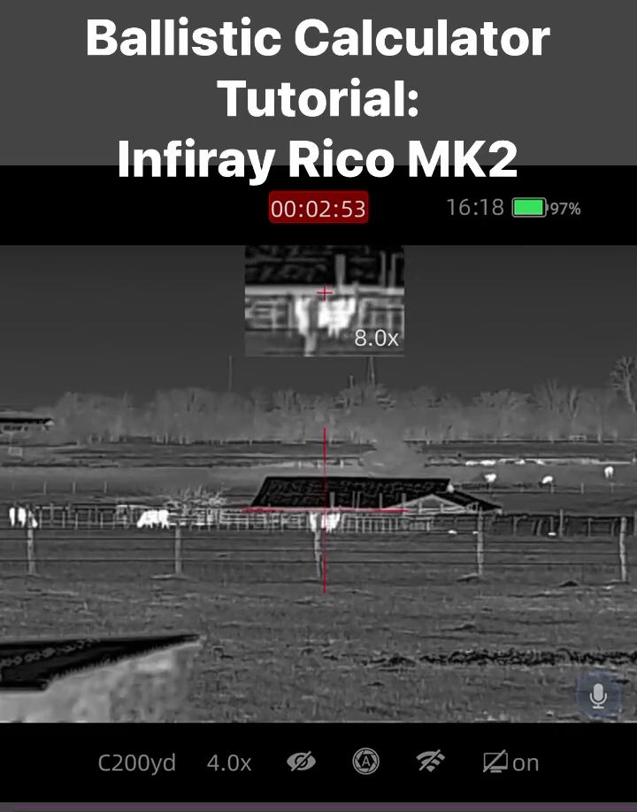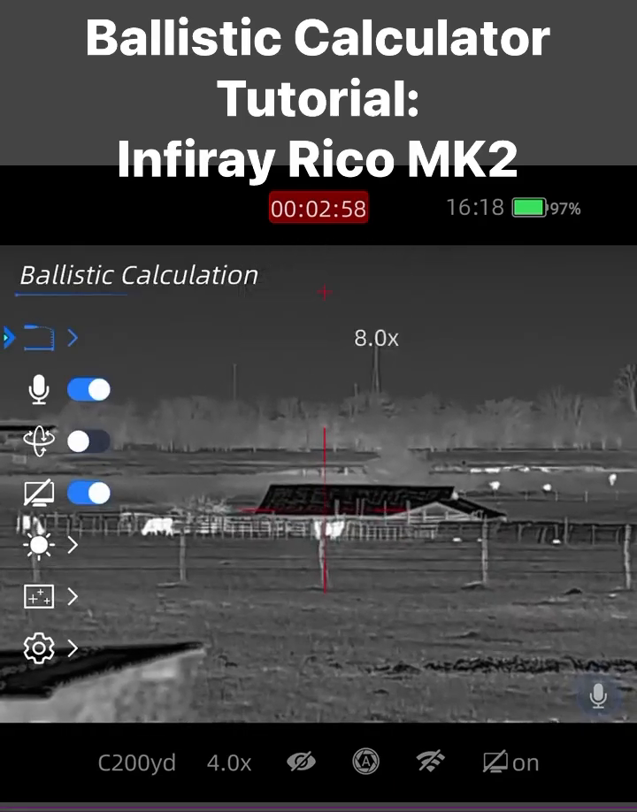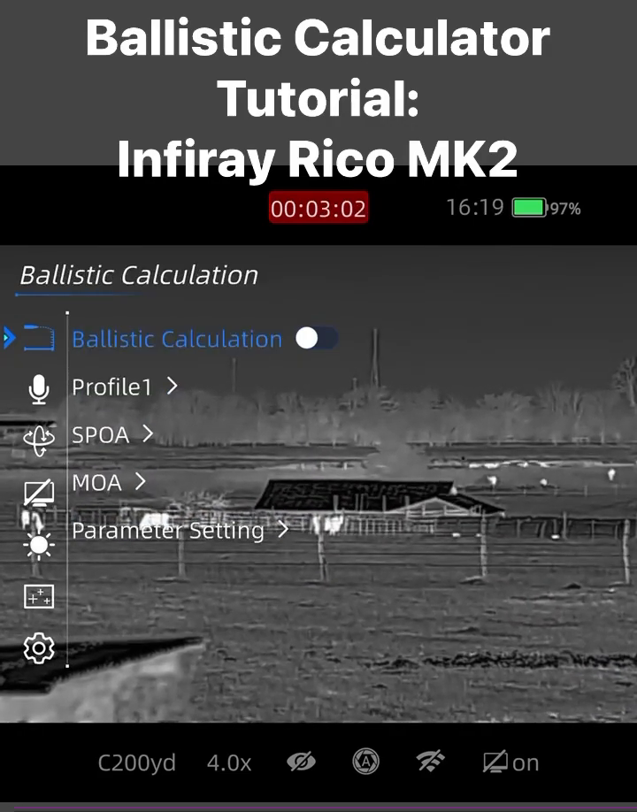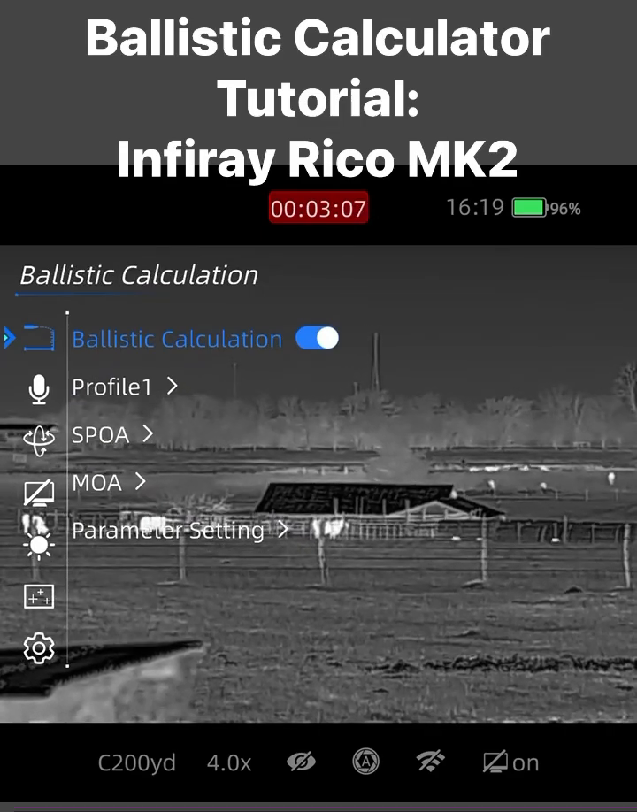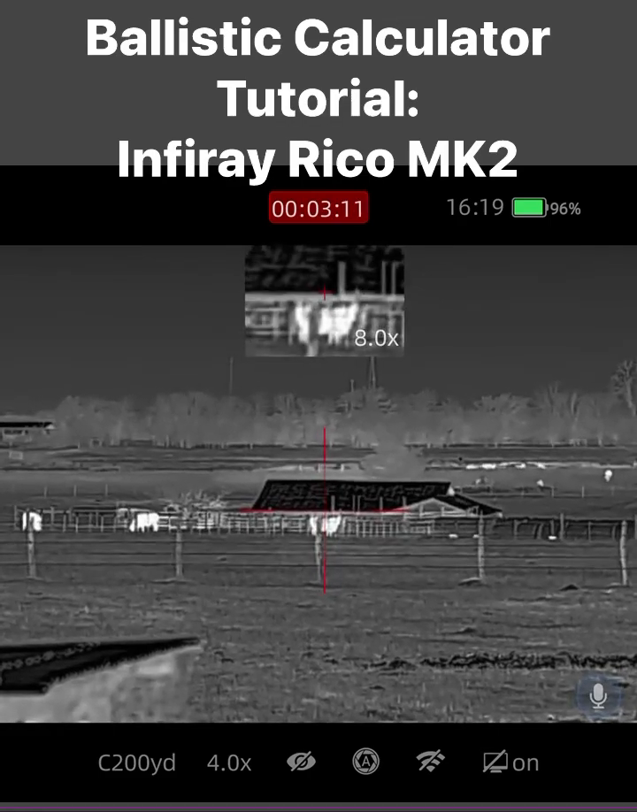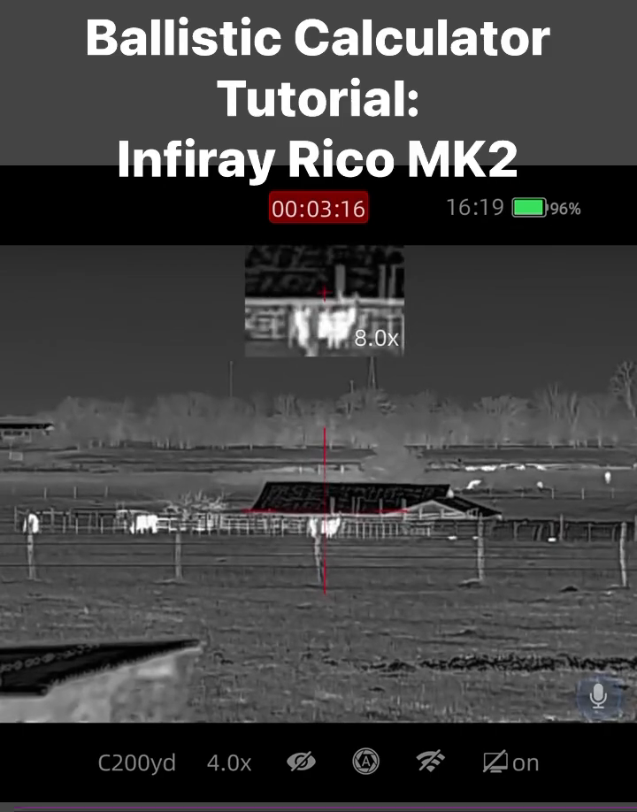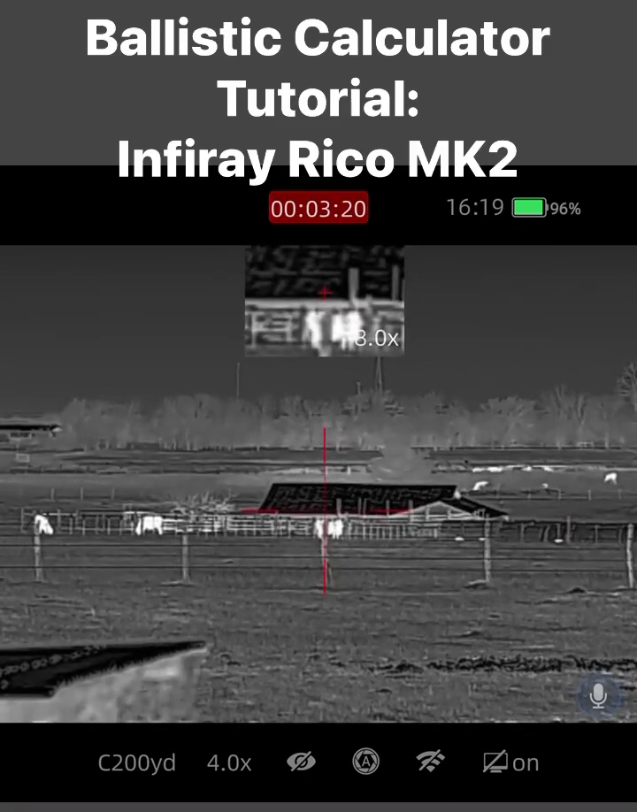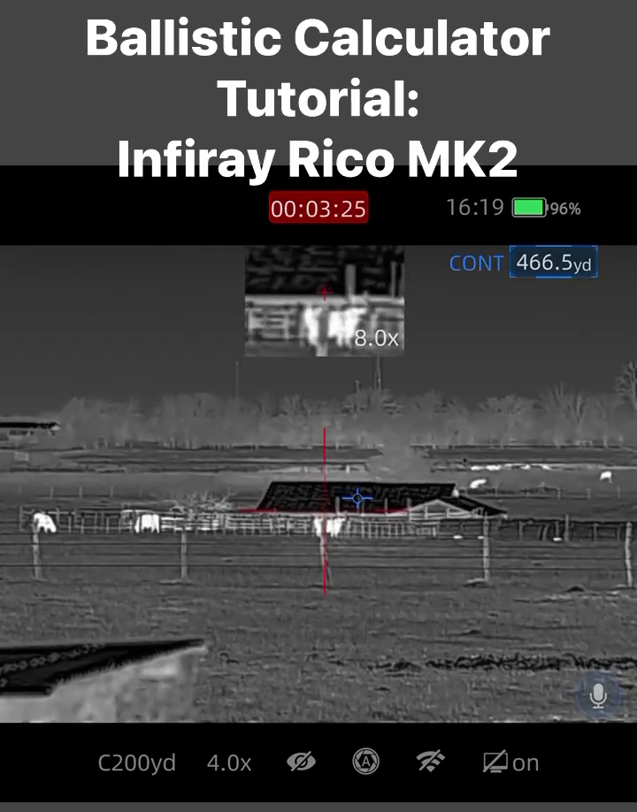We back out. Now we'll do a long menu press. We'll come back into ballistic calculation. We'll go up to ballistic calculation, actually turn the feature on. Alright, once it's enabled, we'll do a long press, hold on the menu button, we'll back out. We'll go to our up arrow, which happens to also be the rangefinder selection for this particular model. We'll do a long press on it. It's going to come up.